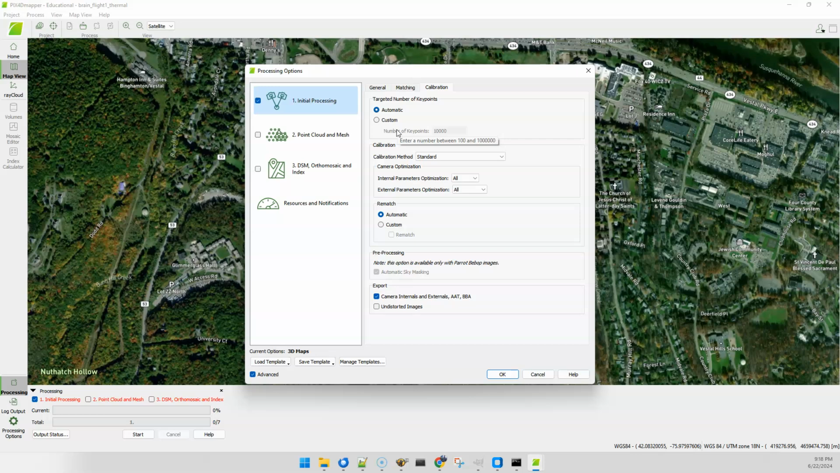I'm going to do what's recommended by Pix4D, which is I'm going to merge the RGB with this one and use the RGB to develop the spatial model, and then just texture that with the thermal model. So that's the standard approach that Pix4D recommends. So I'm not going to demonstrate that either. But I guess if somebody has a question about how that works, maybe it will.